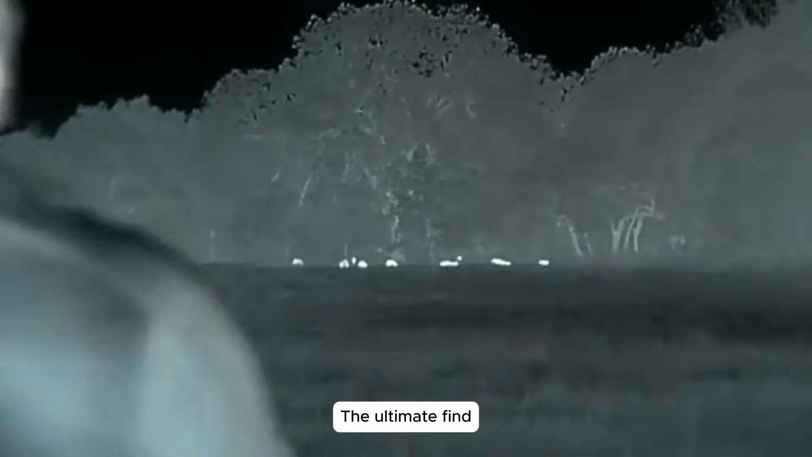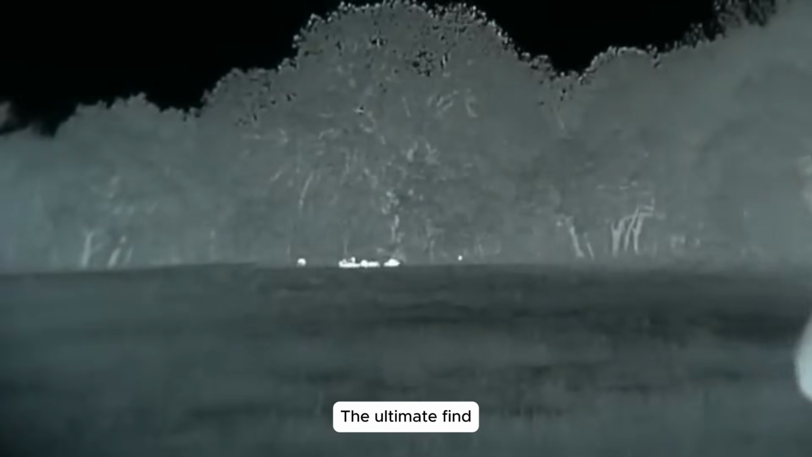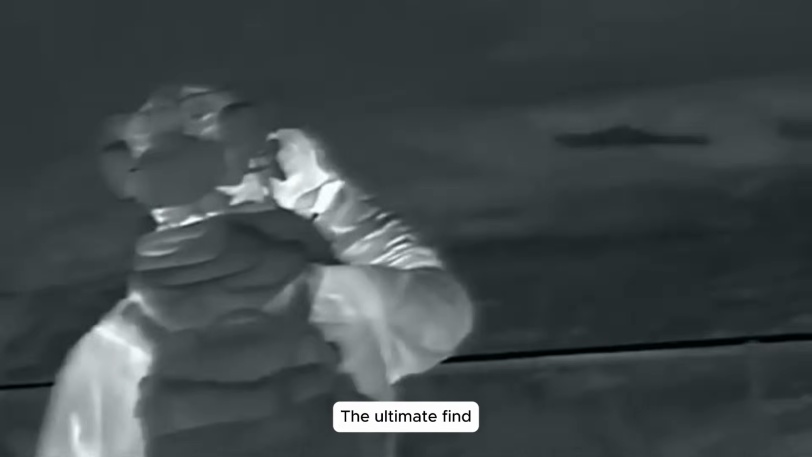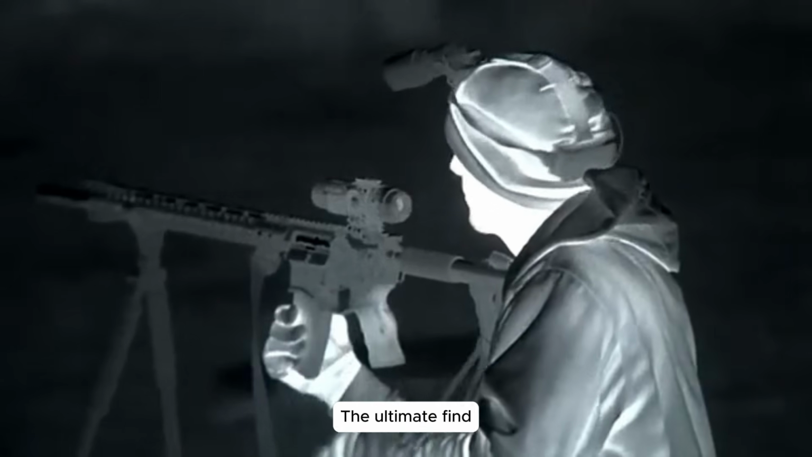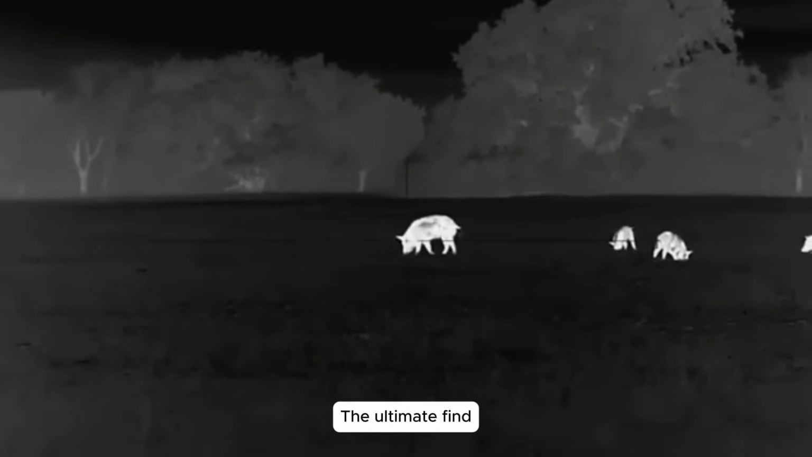Rapid success in the forest. With our numbers and flawless coordination, we dominated the forest. Gunfire echoed relentlessly, shattering the silence. In under 10 minutes, multiple boars fell, a testament to our intense, efficient hunt and our mission to reclaim our fields.